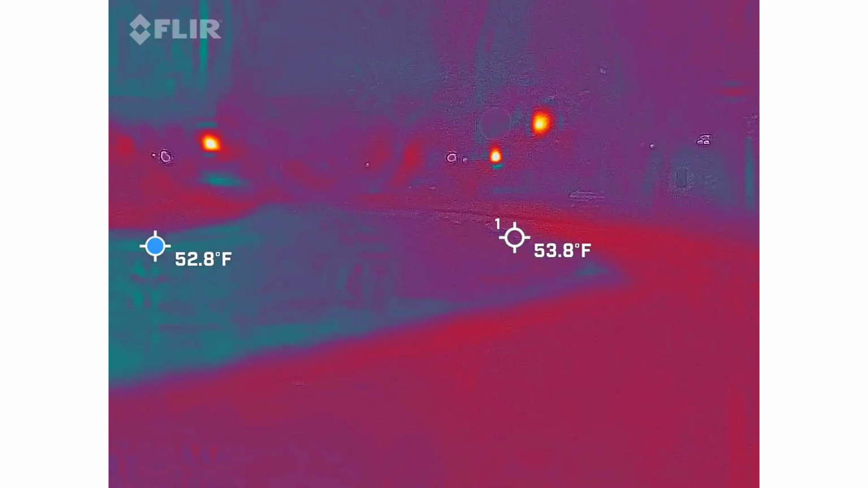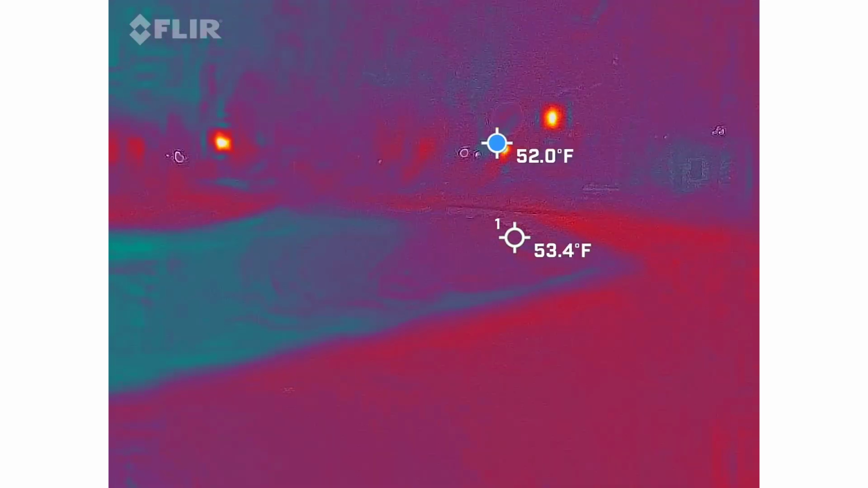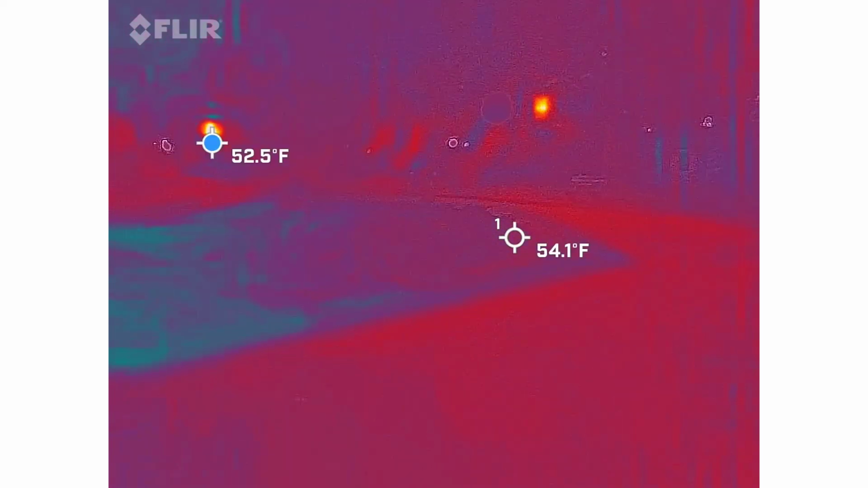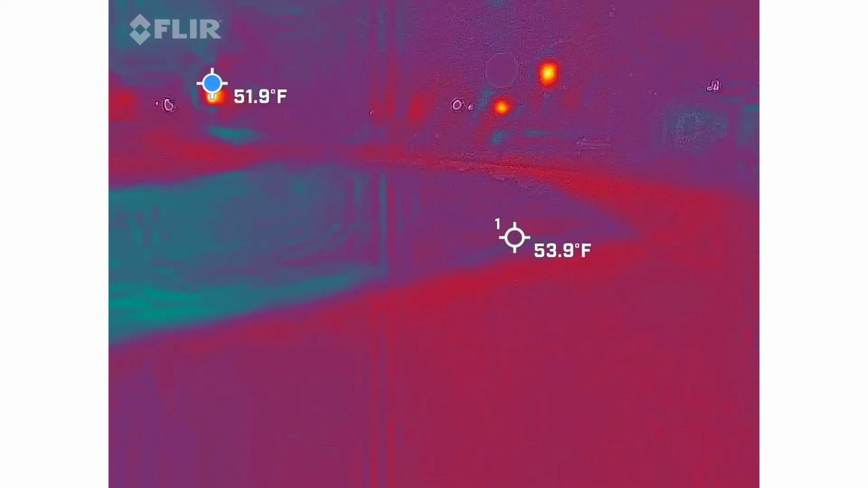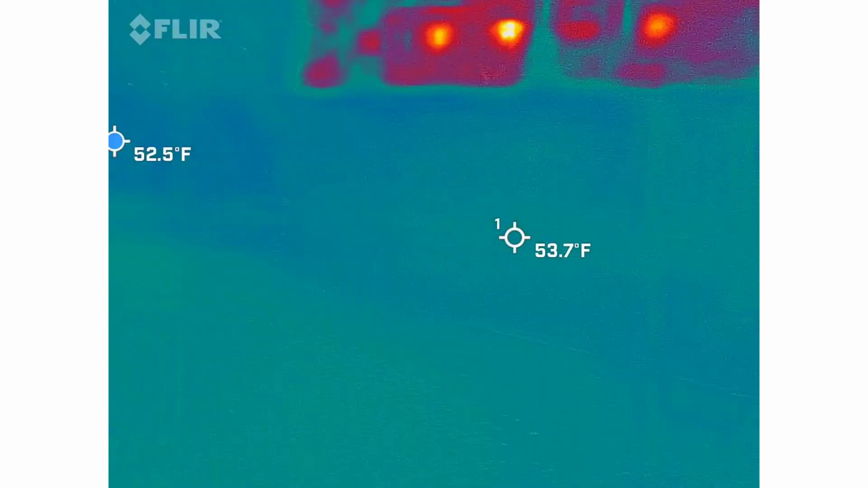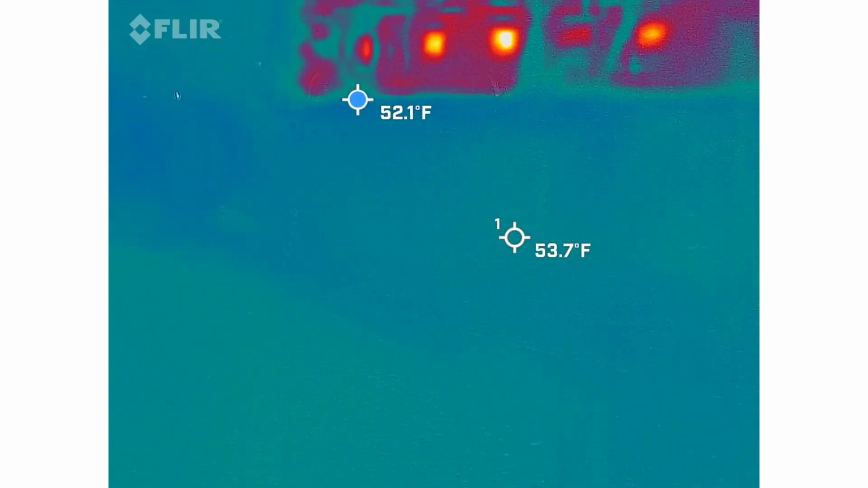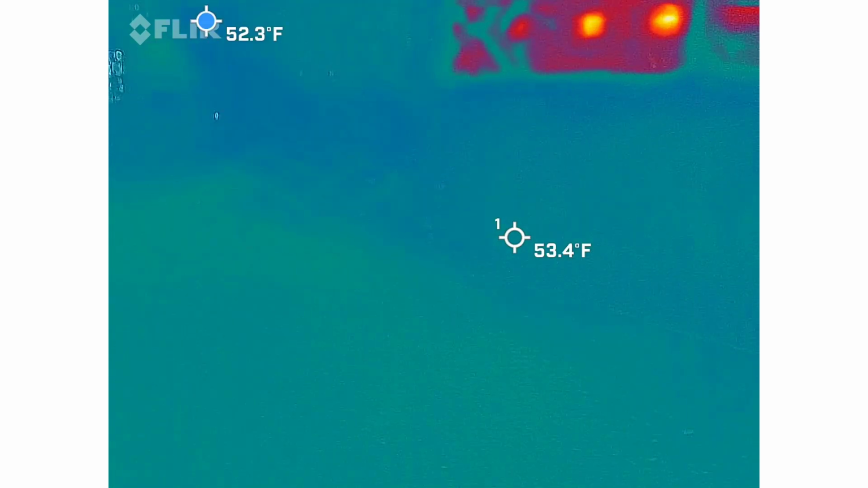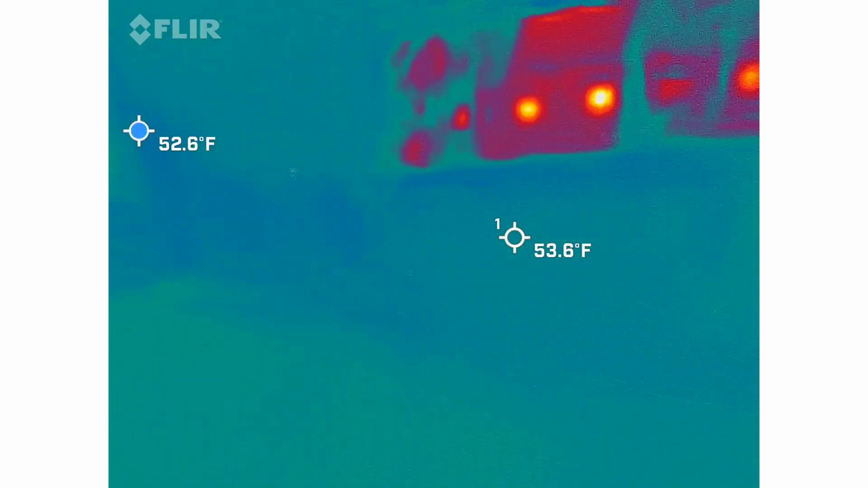Can I see the letters that are on there before we decide to wrap this up? Because there might be something hidden in there. Oh, I see.